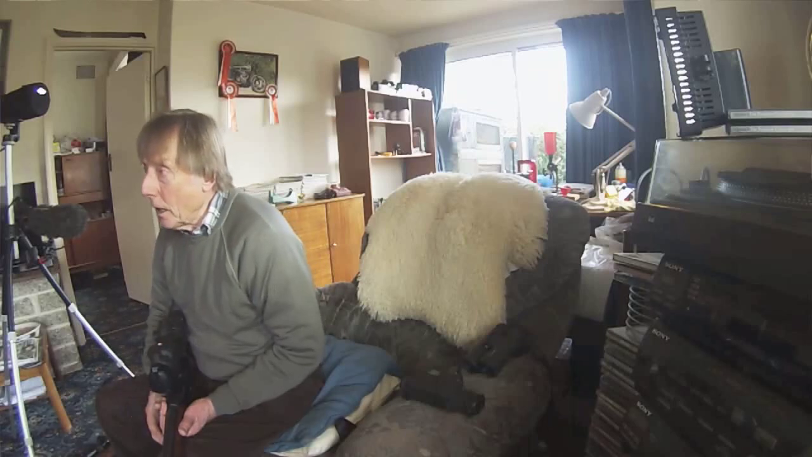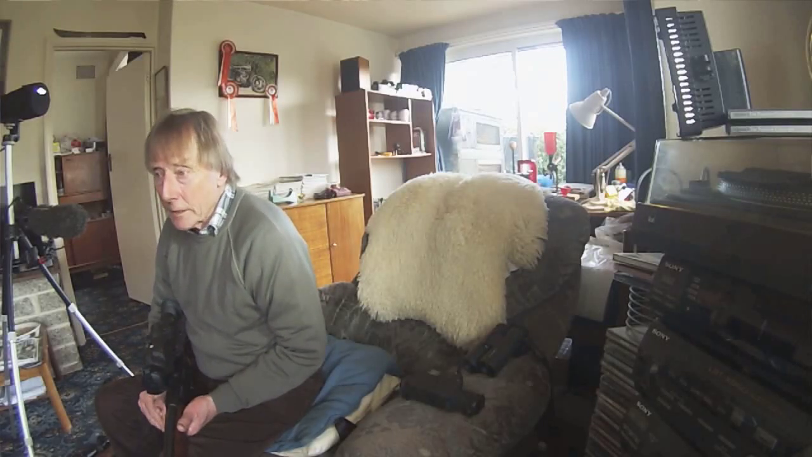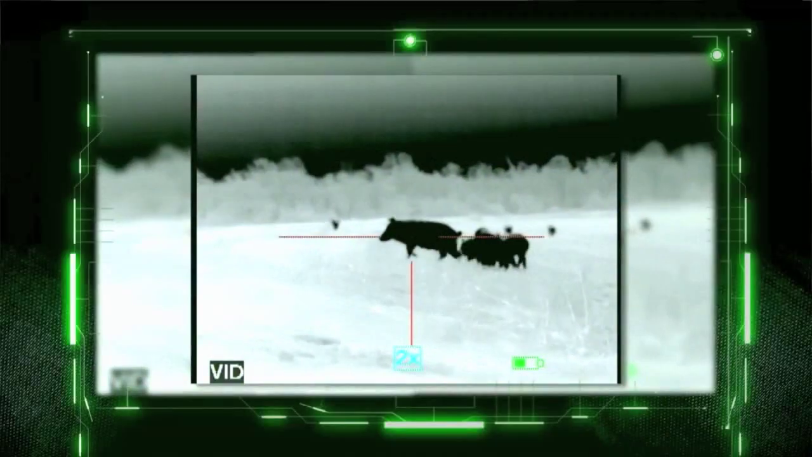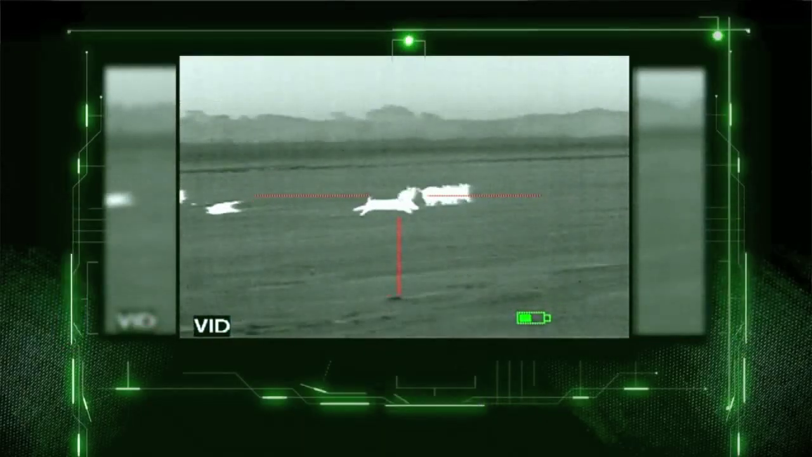Out to 150 yards, you will identify it clearly. But if you know anything about shooting, and you've done a lot of it, you'll learn very quickly to identify 95% at longer ranges by the way it moves, where it is. Your two conflicting ones largely are foxes and badgers.